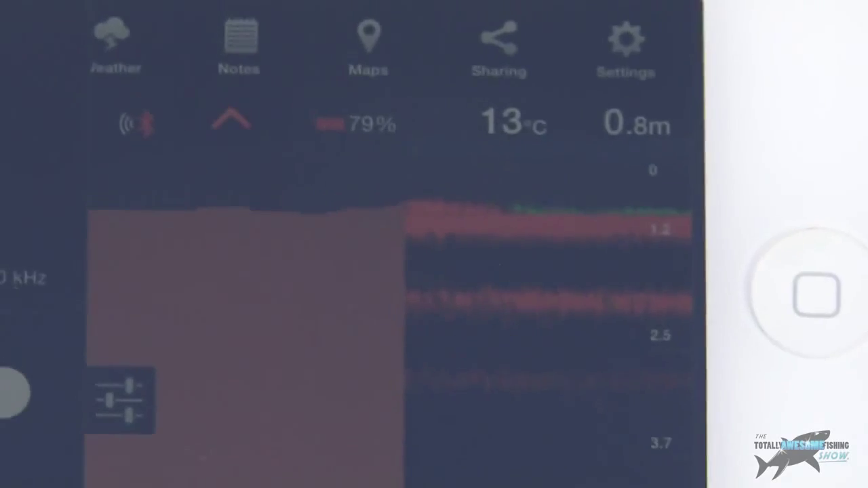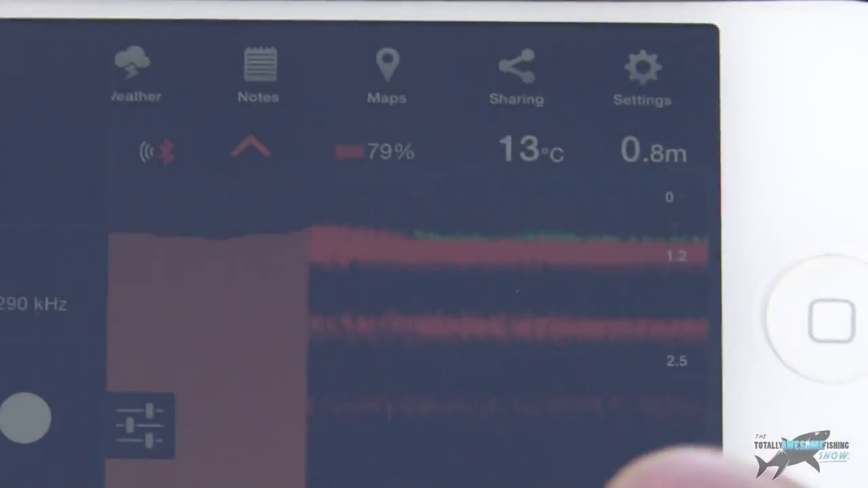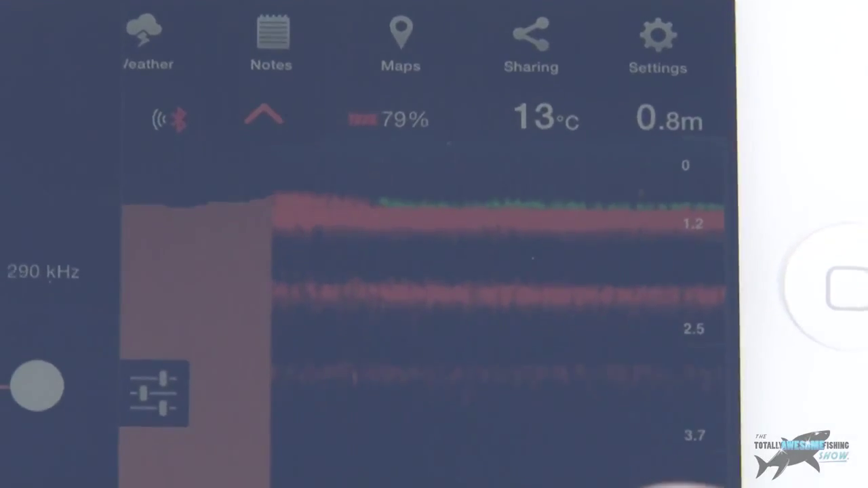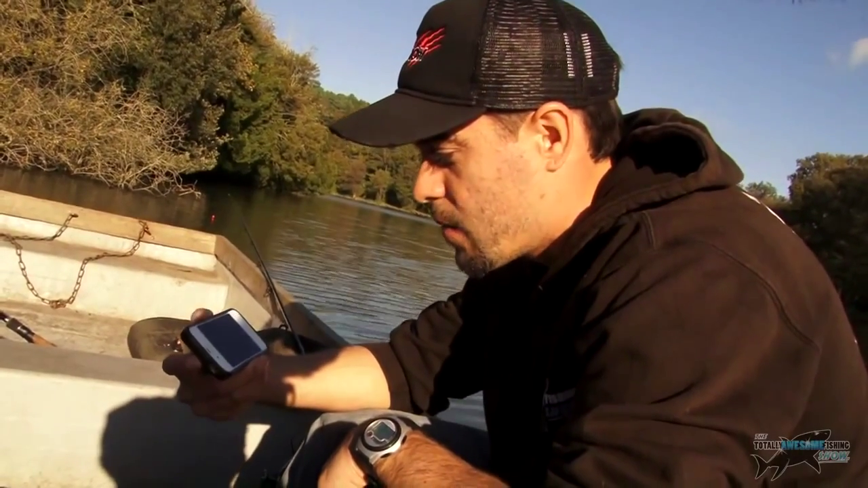So if a fish swam under that, and it picked a fish up, it can then send a signal to my phone to notify me that I have a fish, which I showed you in that simulation earlier back at home. I'm quite confident at the moment I might get a fish there. So I'm going to get my rigs hooked up, get my bait sorted, and I'm going to cast right out onto that spot.